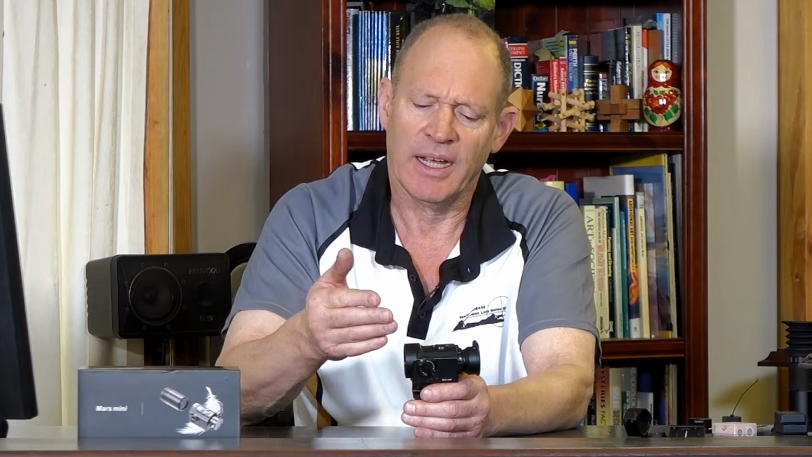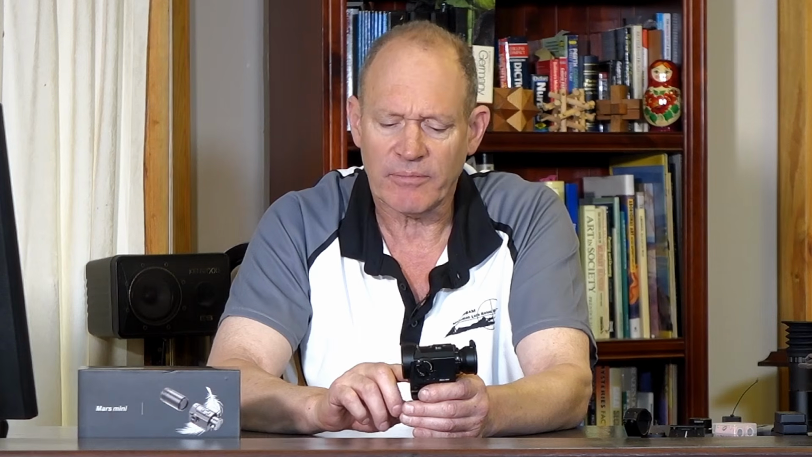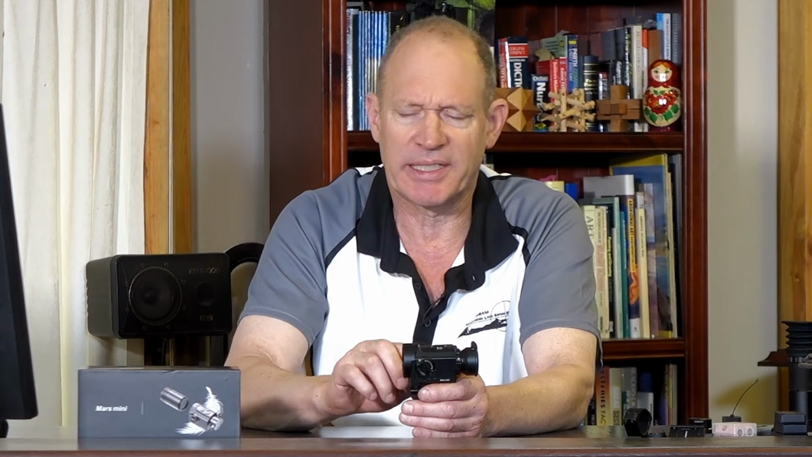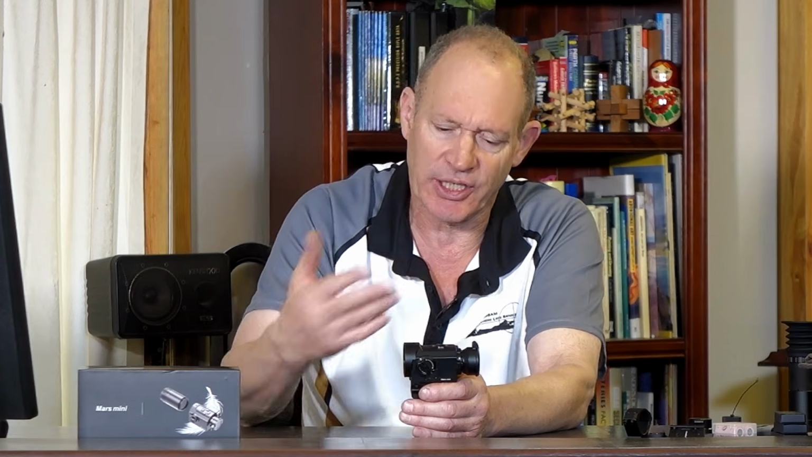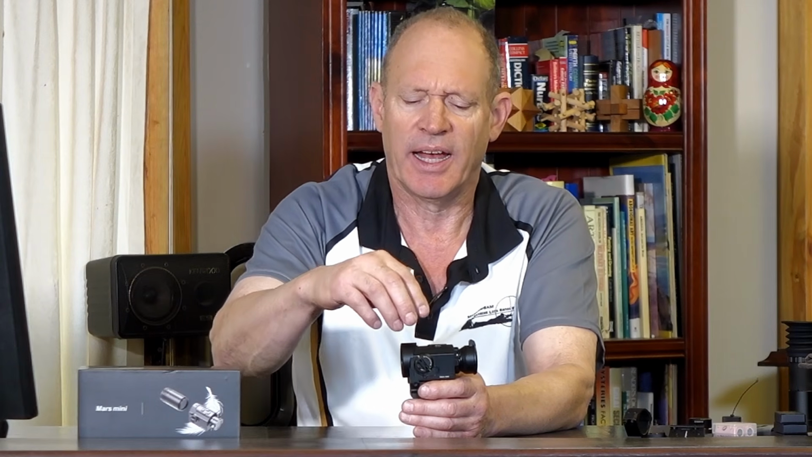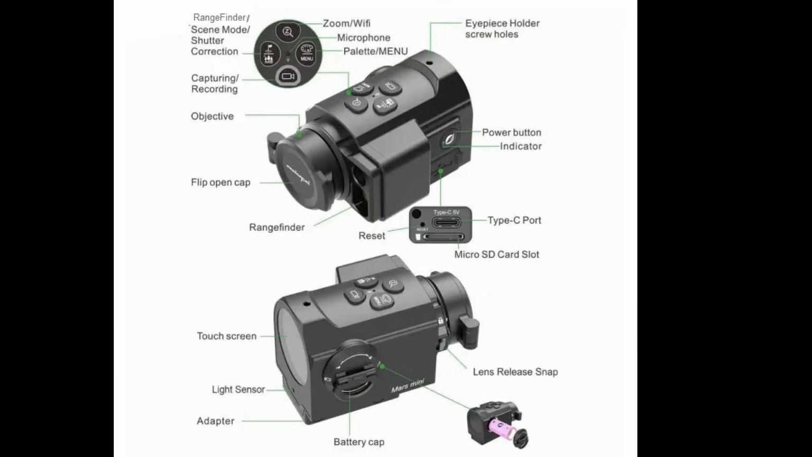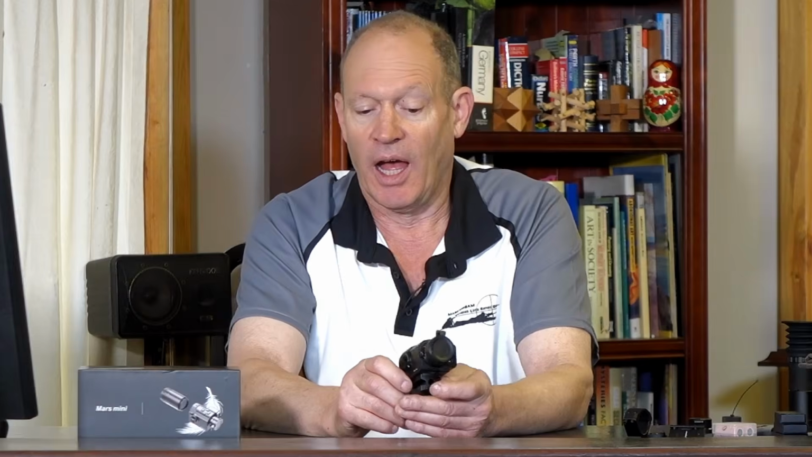It has an onboard mini SD card where you do your recording. It has a USB-C port which you can plug in to charge the unit. Basically you have video record, you have range finding, you have a color palette setup, and you can have zoom in, I think it's up to 6 times zoom on this unit. What are the other features?